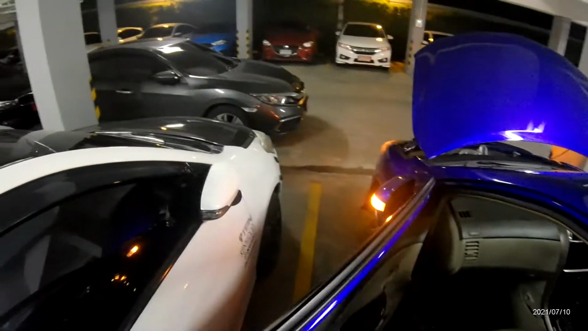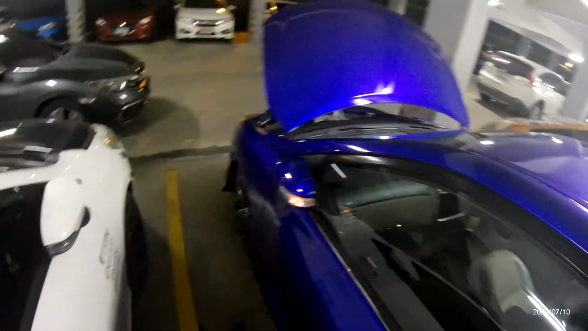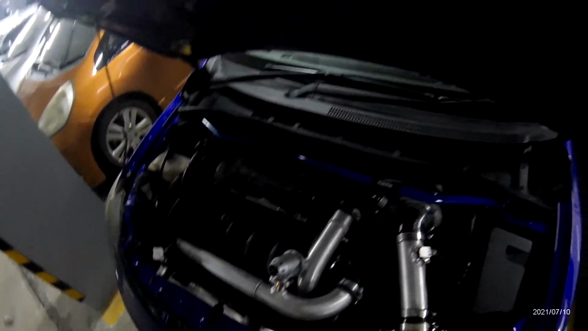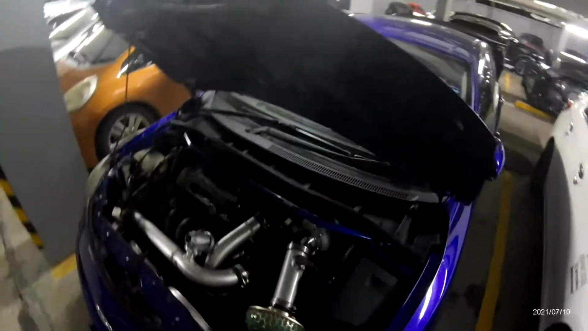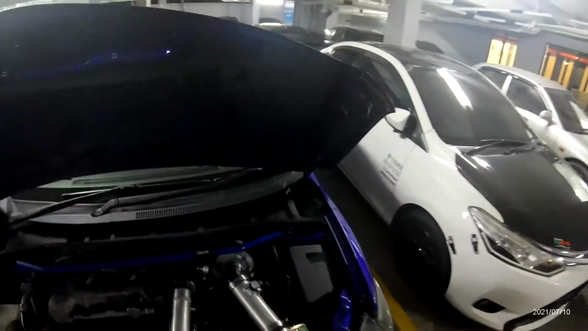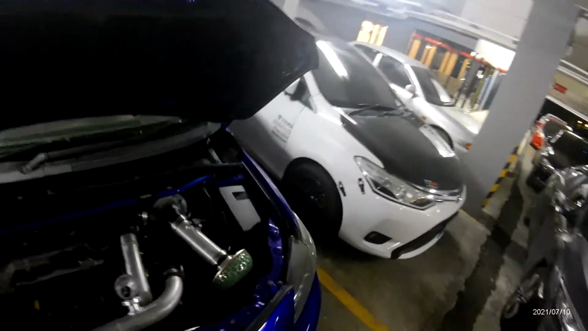Try not to forget my shit. HKS. And I got the real HKS stuff. HKS filter, HKS blow-off valve, and this is a Grady turbo. I'm actually waiting for my Grady stickers and Trust stickers because why not? I like to use stickers of the brands that I use. Some people like to use stickers of brands that they don't use, but personally I only use stickers of brands that I use.